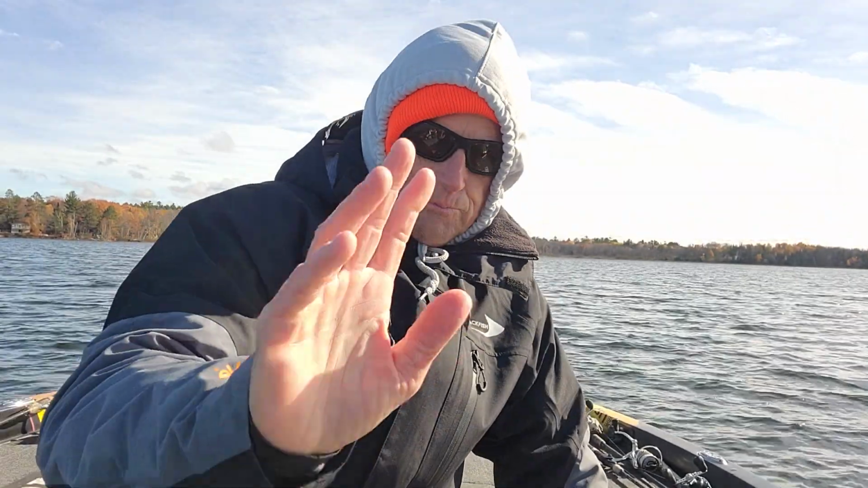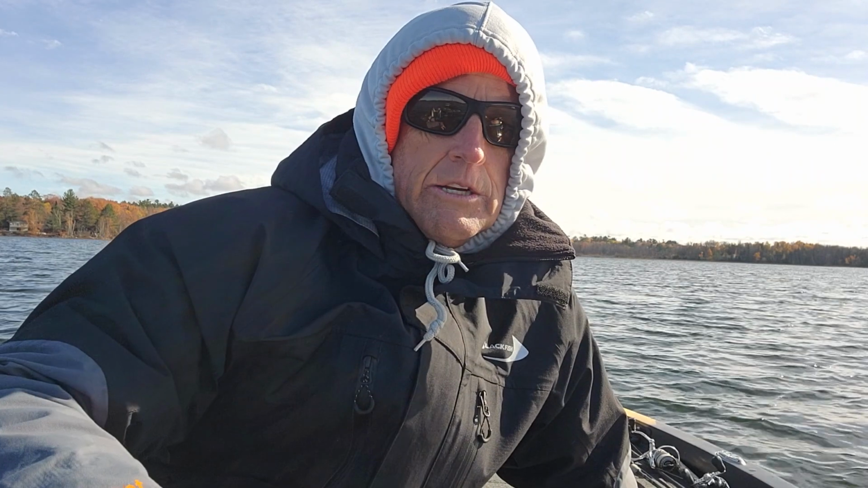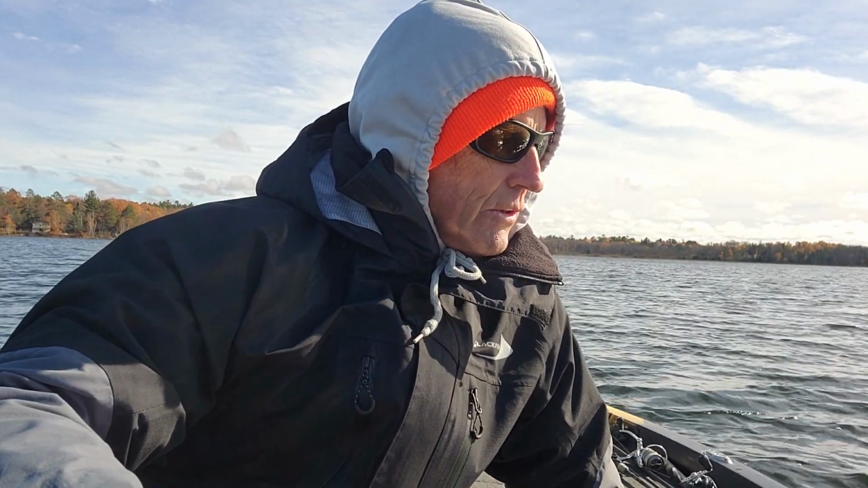So color selection. This is really clear water, and so I like the metallic look. The other thing I should note is the depth here. Not that it really matters, but it's like 20, 25 feet.